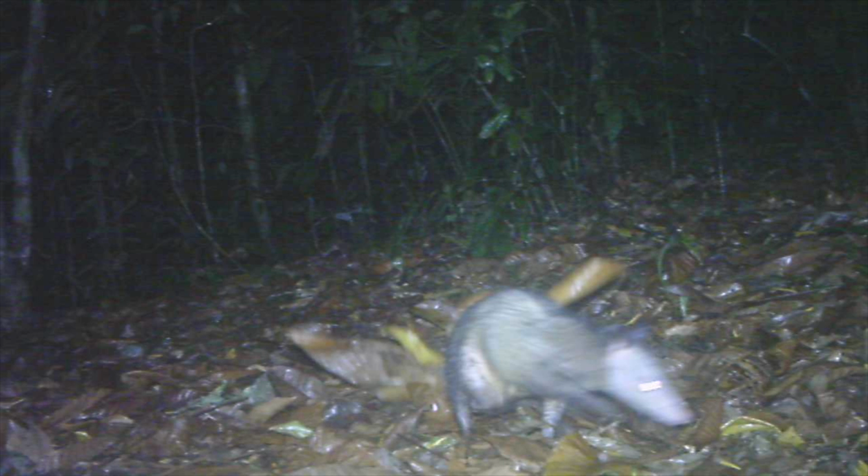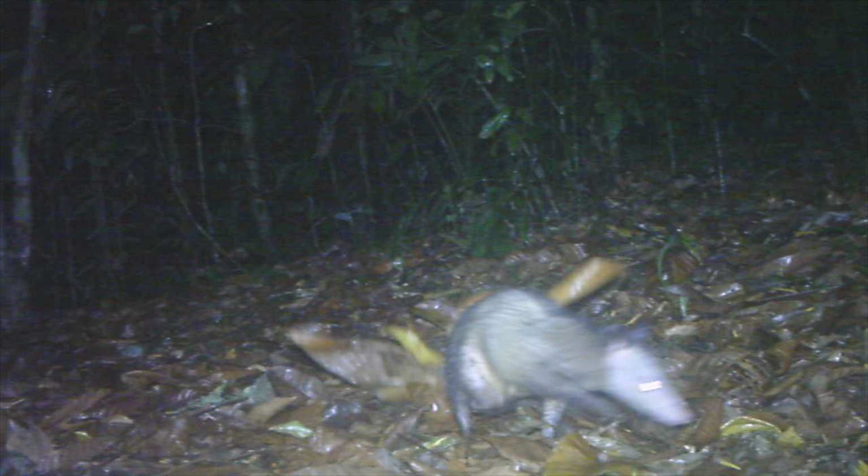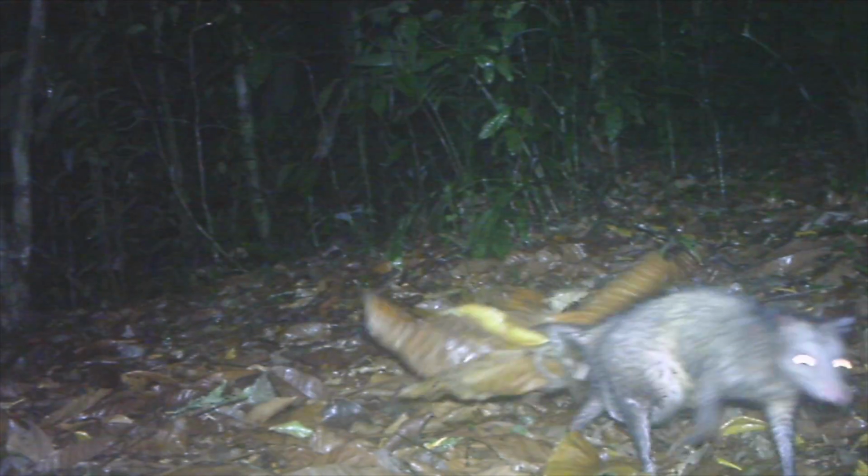This is a common opossum. We've never seen one use its tail before to carry leaves to its nest. It's quite interesting. That's me coming to check the camera and pull the card.